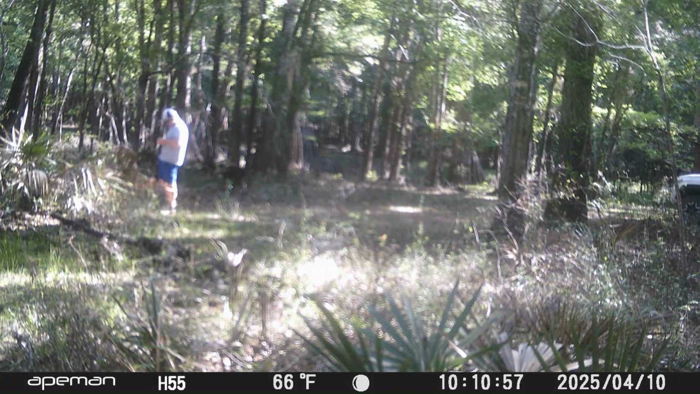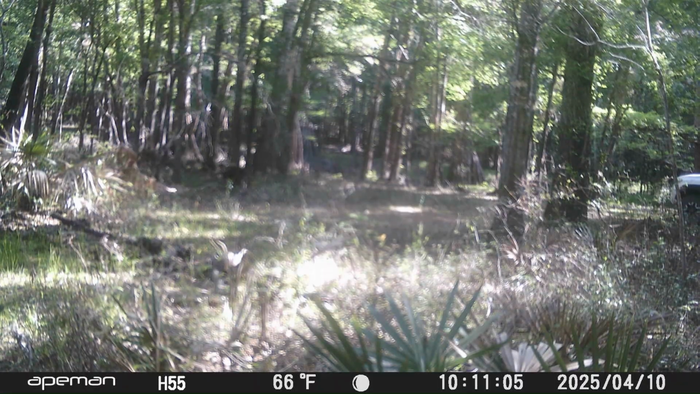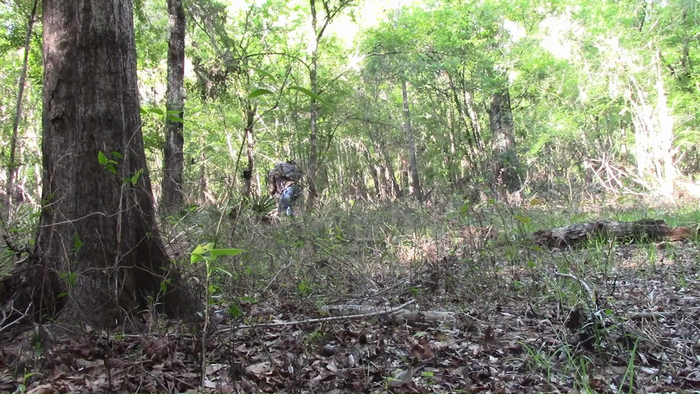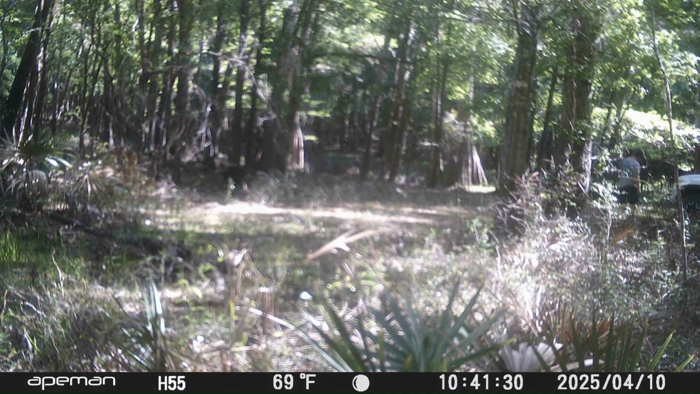This is that guy in the white truck. See that hawk just fly by him? That was either a hawk or an owl. I think he was one of the hunters, one of the turkey hunters that was at the front there at the beginning.